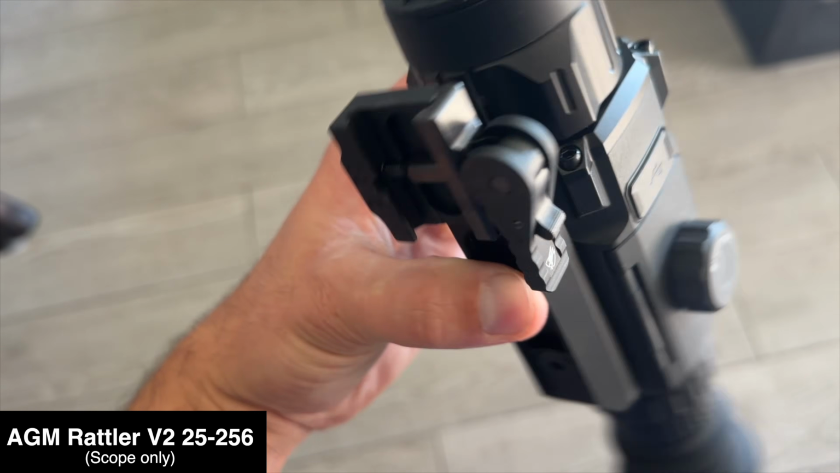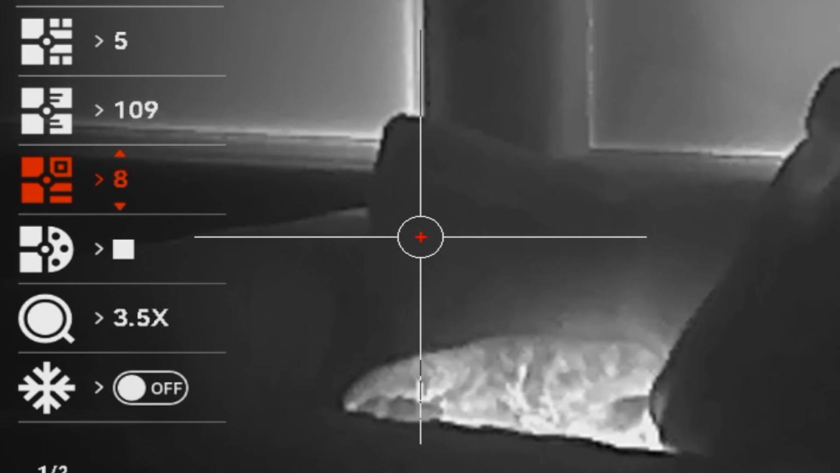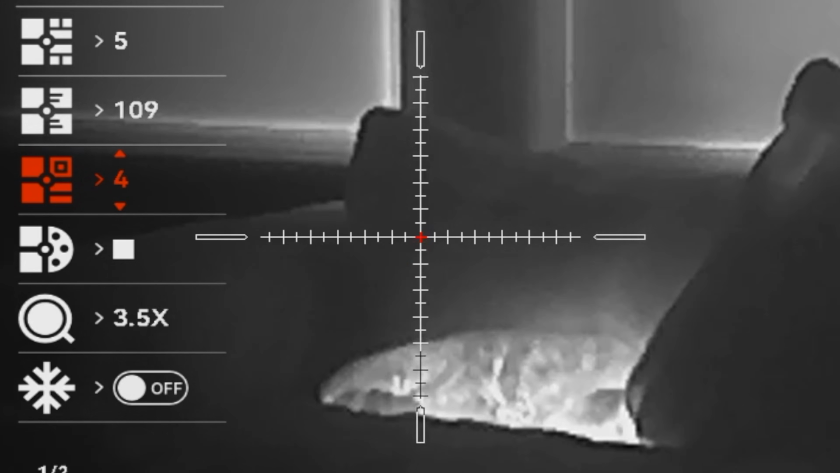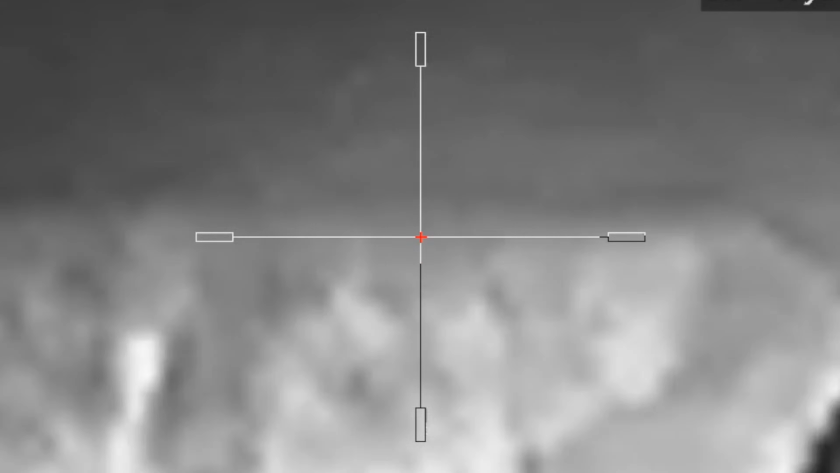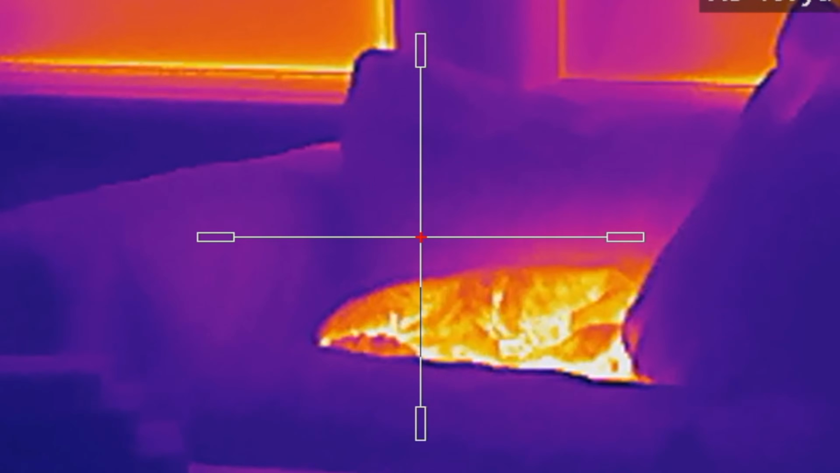There are many other options out there for the Rattler V2, but the 25-256 is what I have here. This is a scope only. Resolution 256 by 192, 25mm objective lens. It's got 10 different reticles, video and audio recording, and multiple different zero profiles to save as well. It's got Wi-Fi so you can connect it to your app, and it comes with an American Defense QD mount as well. Profiles like black hot, white hot, red hot, and fusion, and it starts at 3.5 times zoom.